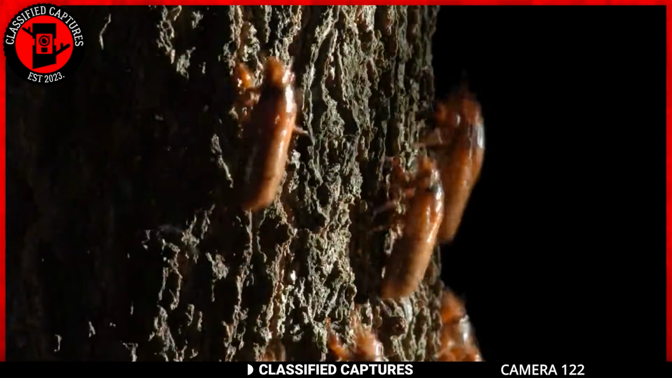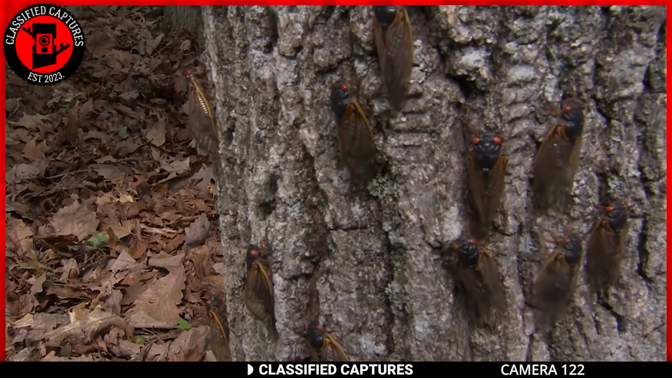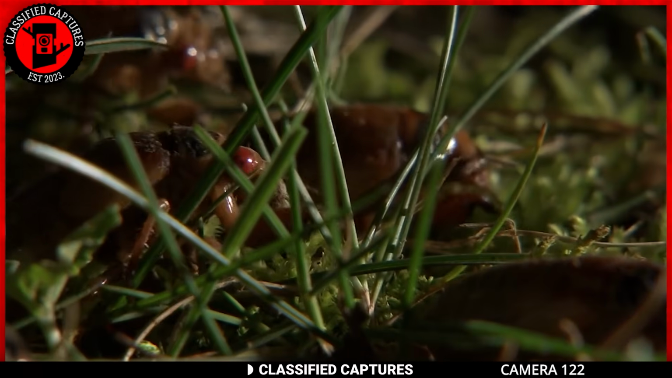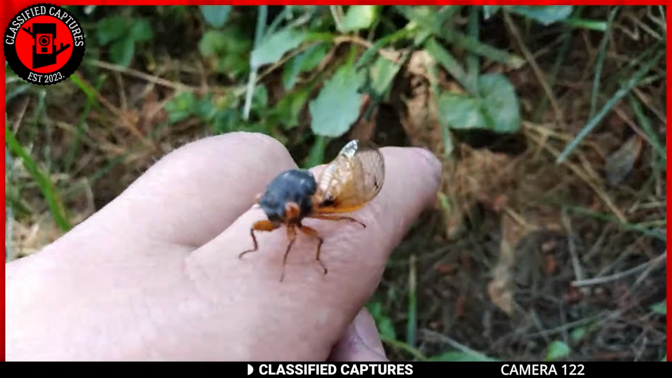Have you heard the latest buzz? Cicadas are taking over the country by the trillions, creating a scene straight out of a science fiction novel. These rapid mating insects are not just increasing in numbers, some cicadas can become infected with a fungus that alters their behavior, earning them the nickname zombie cicadas.